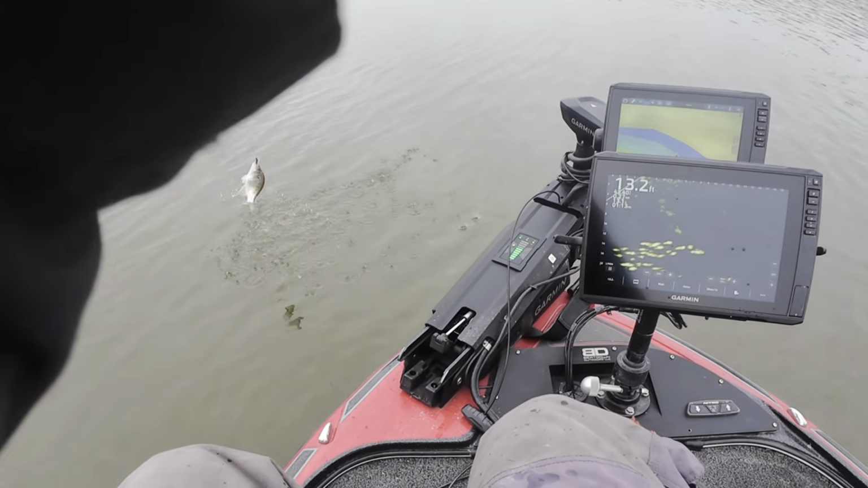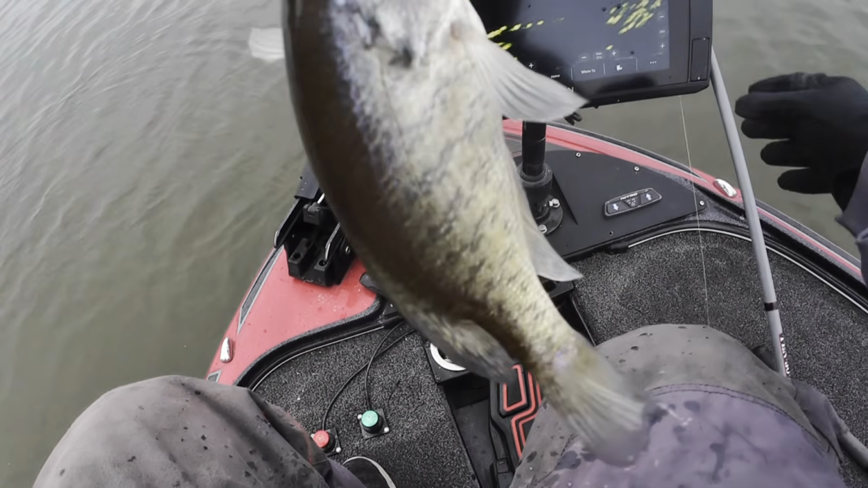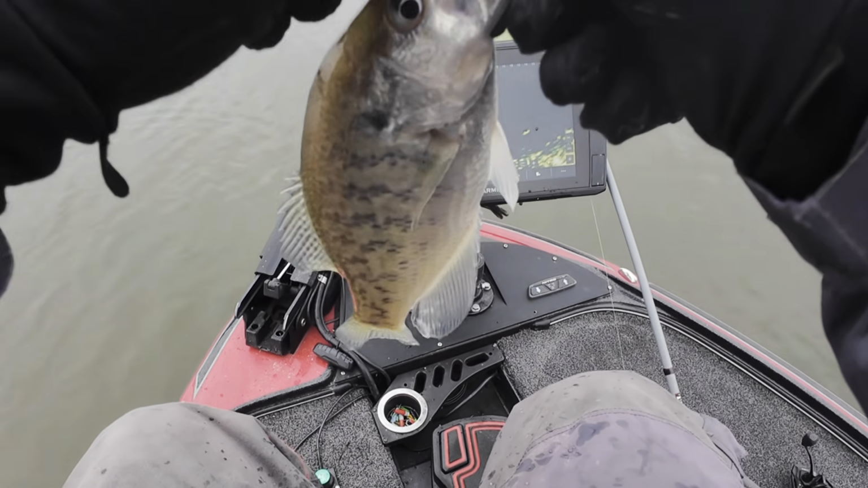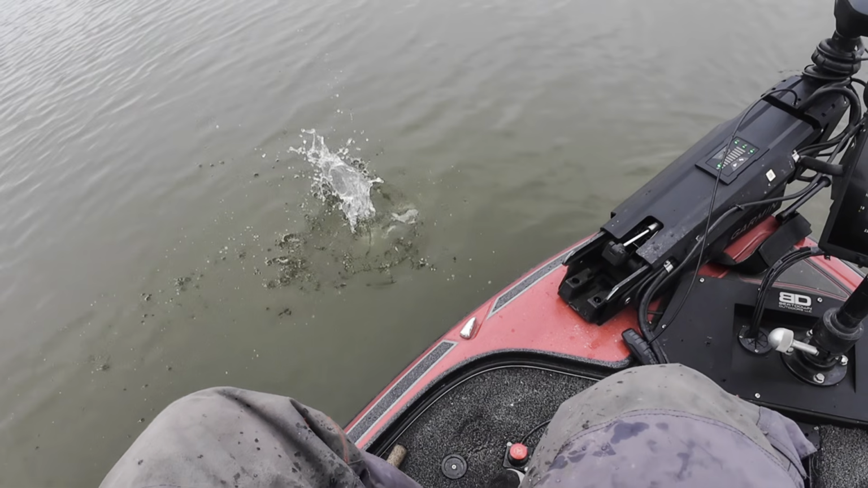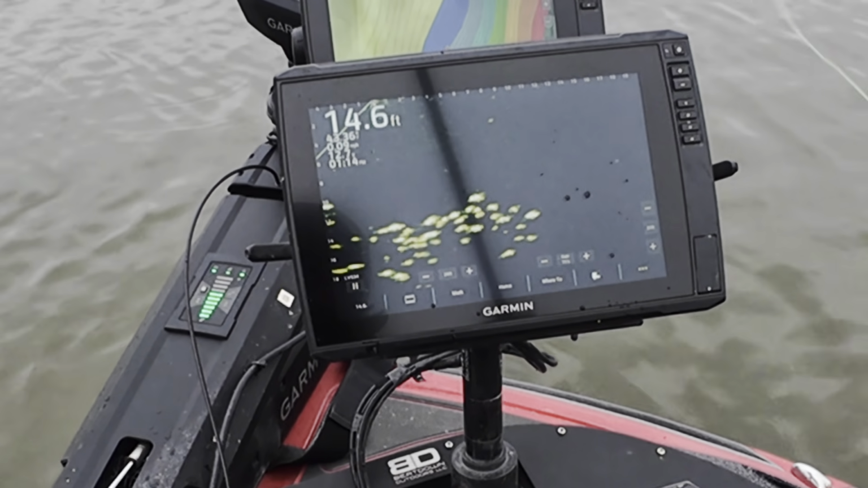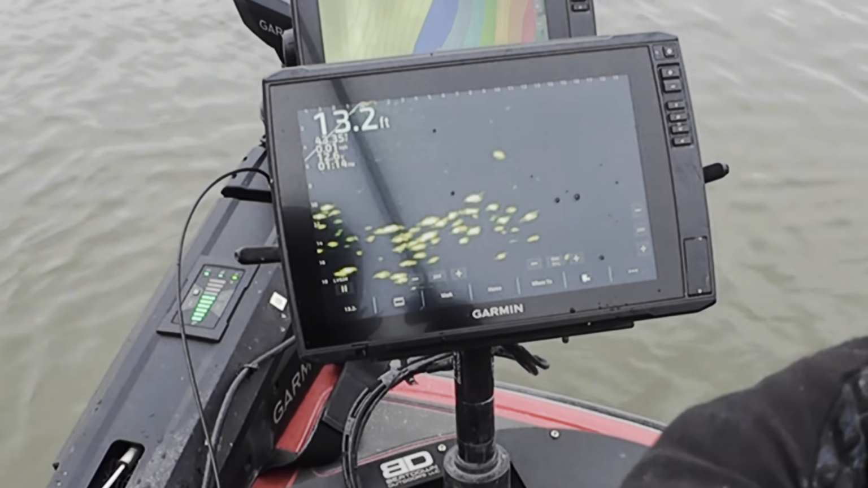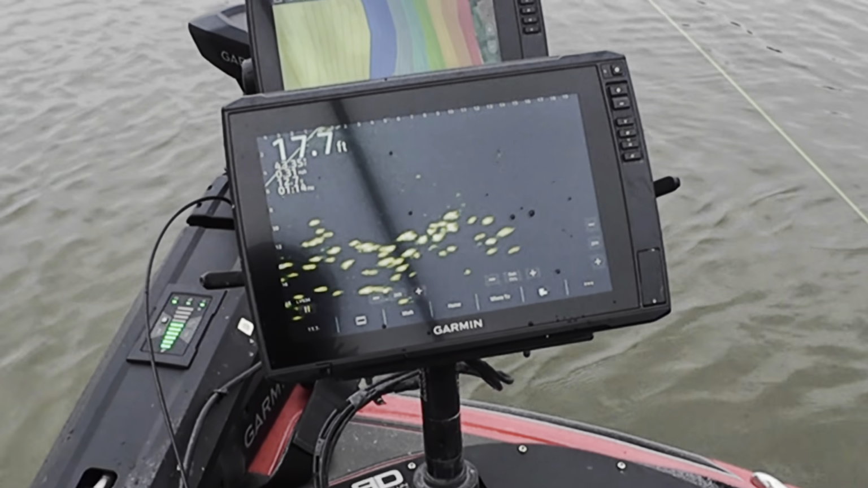Got another decent one on. He's a little smaller than the last big one I caught, but he's still an eater if I was keeping him. About a 10-inch fish, nothing giant. Looks like a pretty nice one sitting right on top right here. They're just out here suspended in open water, just doing their thing.